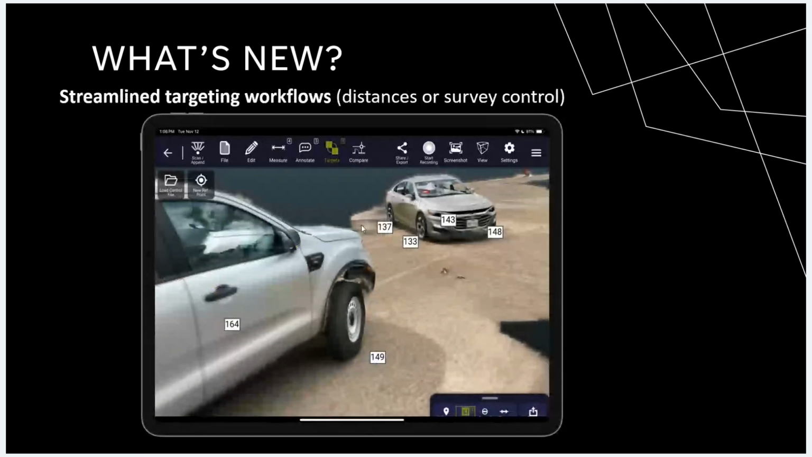With 5.0 and 6.0, we've also continued to streamline our targeting workflows. We have found that more and more of our most successful customers are utilizing survey control targeting and/or reference distance targeting to get the most out of their Dot3D data. So it's never been easier to tap on two targets and reference a tape measurement or a laser measurement between them. It's also never been easier to implement survey control. So if you have surveyed in the coordinates of each of these targets, you can pop those right into Dot3D and have your data both accurately improved and directly referenced to the coordinate system of those tags.